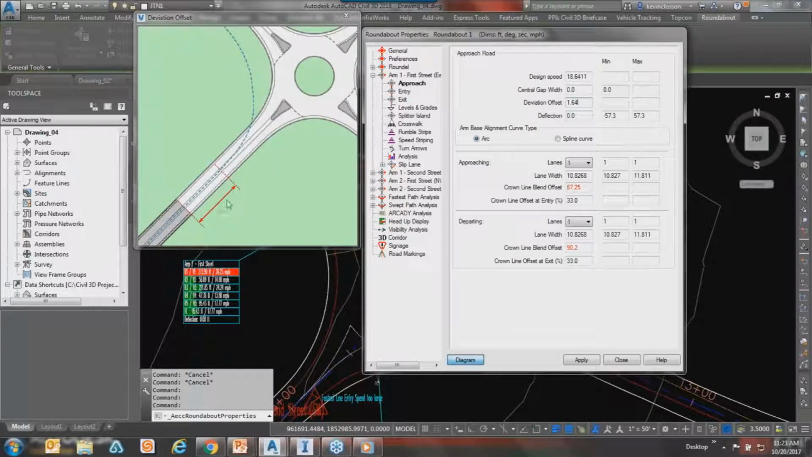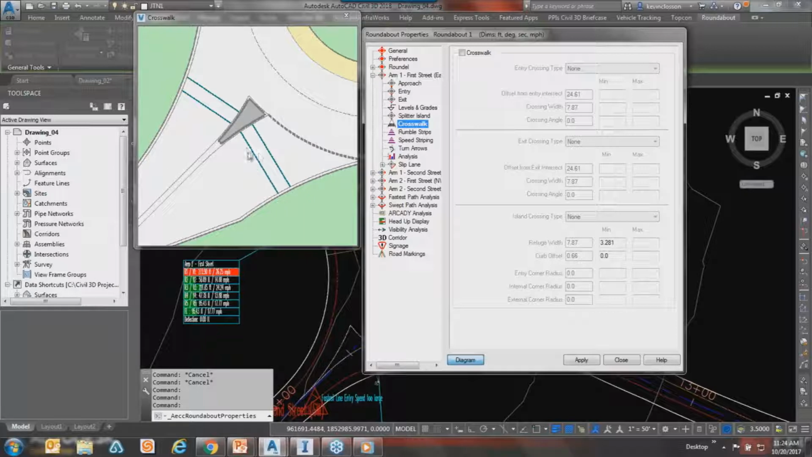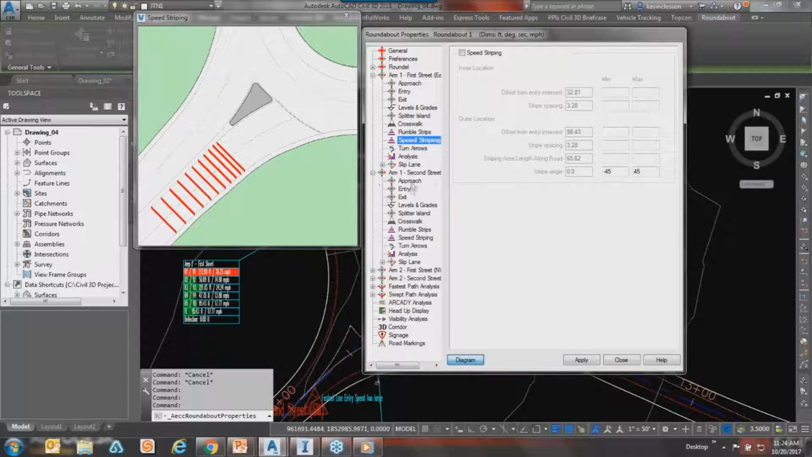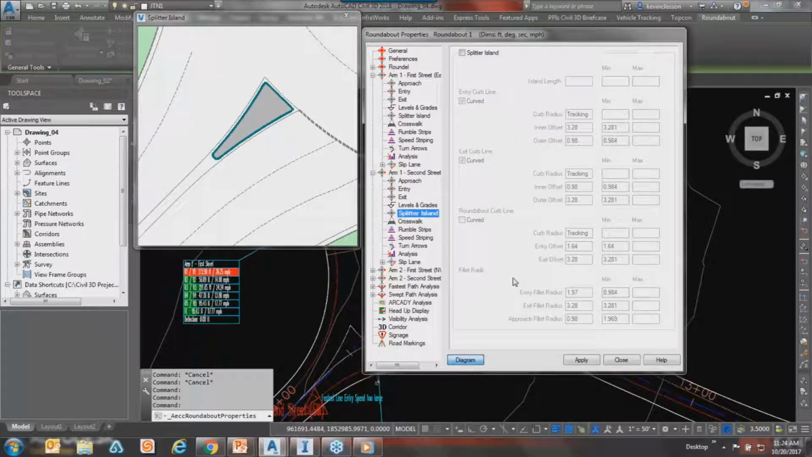So see how it actually shows you exactly where you're at, and it shows you where you're violating rules. If there's crosswalks in there, rumble stripes, all of this can be added in. Speed striping and so forth. You know, pick the next thing, different arms. Now you're noticing that's not changing, but it's telling you exactly where you're at. See, like splitter lanes, and so forth.